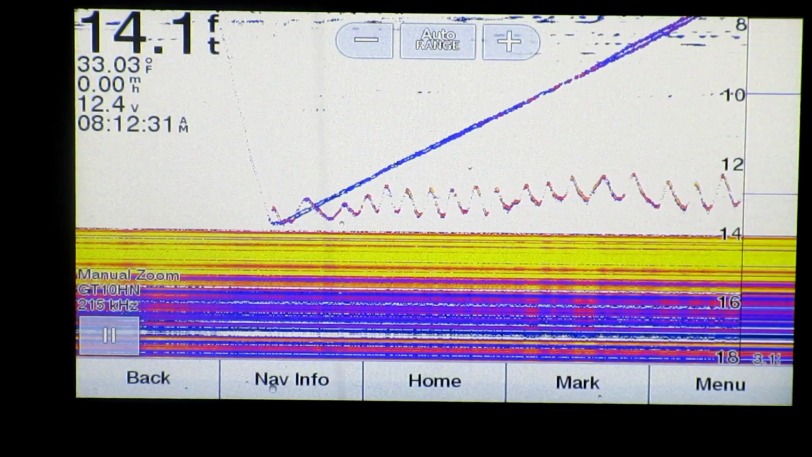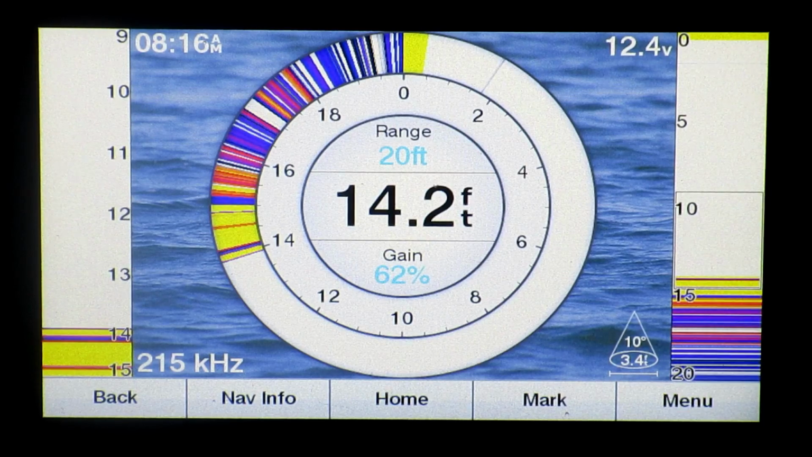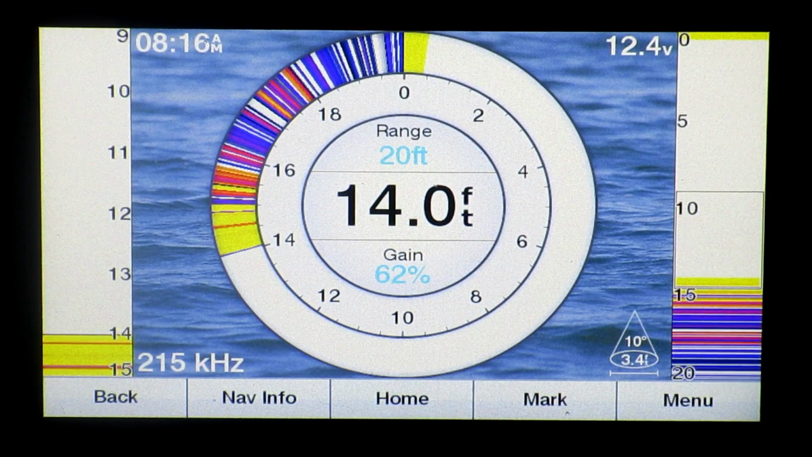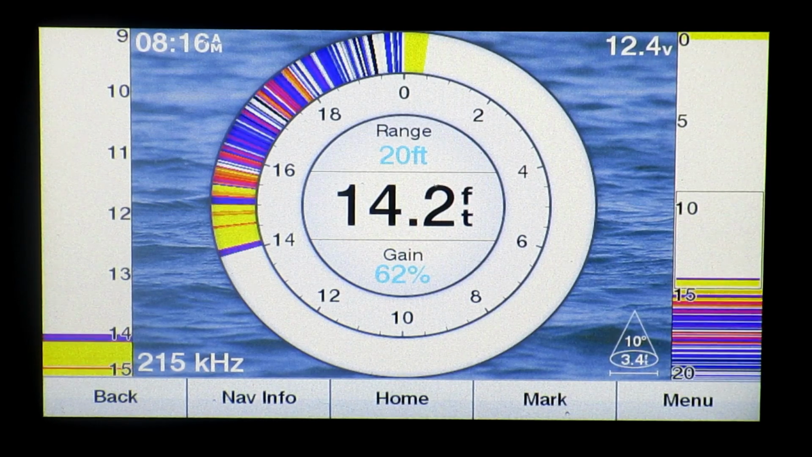Okay, so now I'm going to switch over to the flasher mode on the 2 liquid crystal units, the 2 Garmin units, and I'm going to drop the same jigs down there again and get an idea how they react and how you can see them on the screen. So first, here goes that Lipless Crankbait.